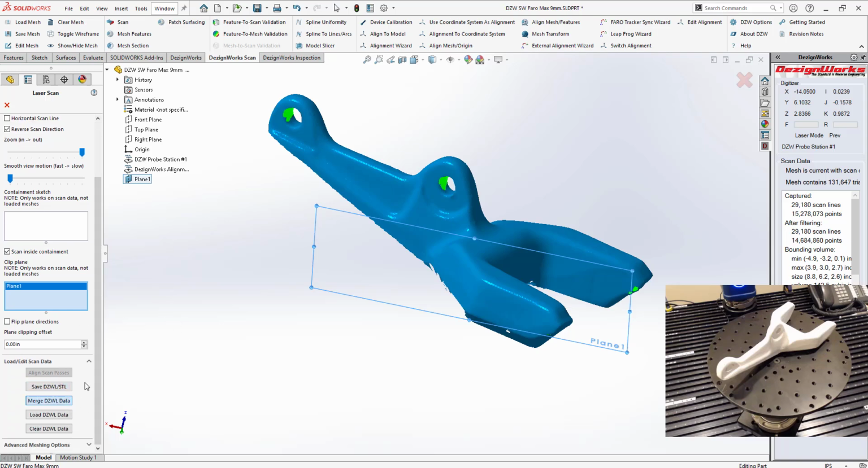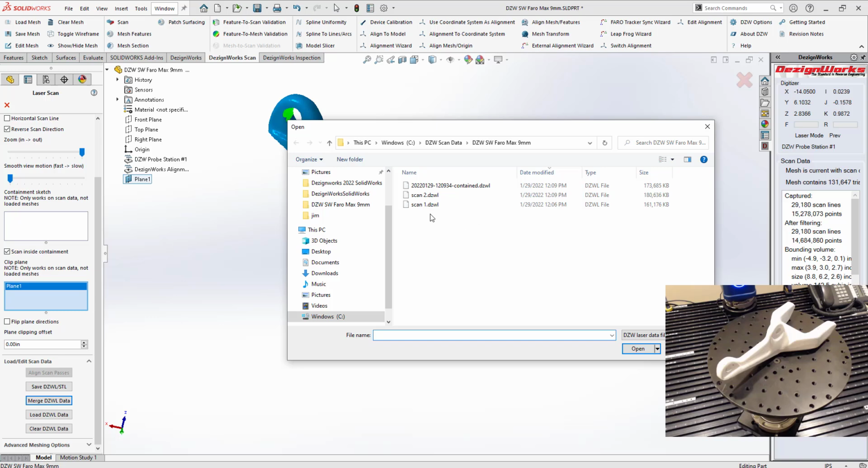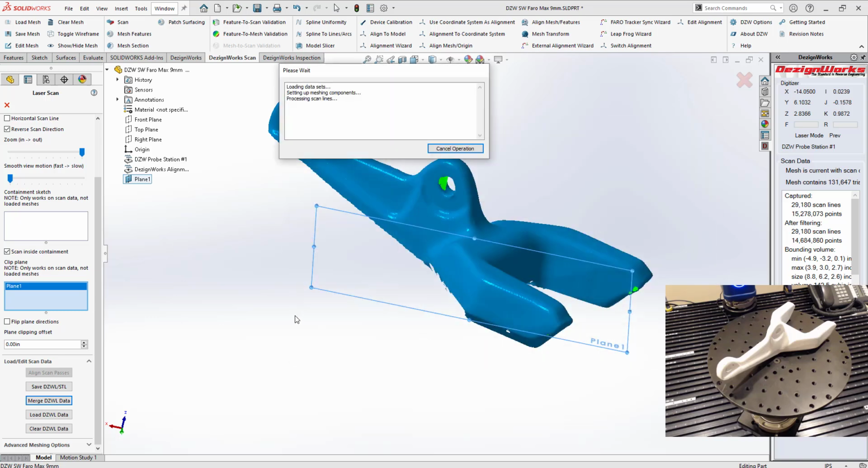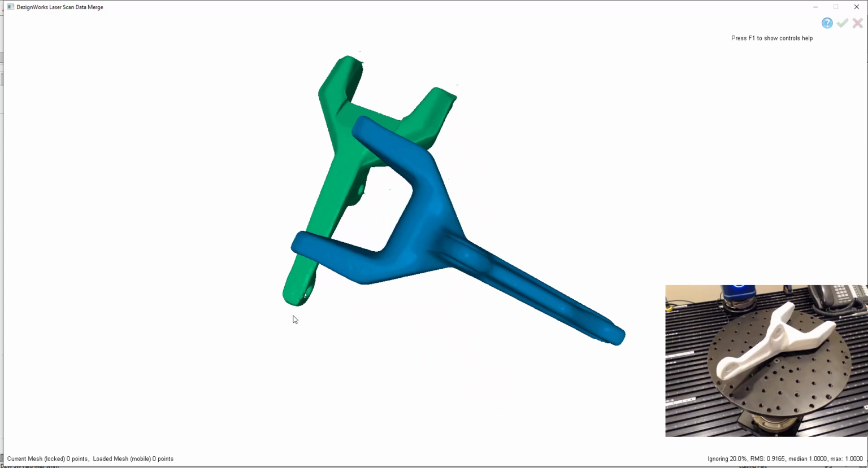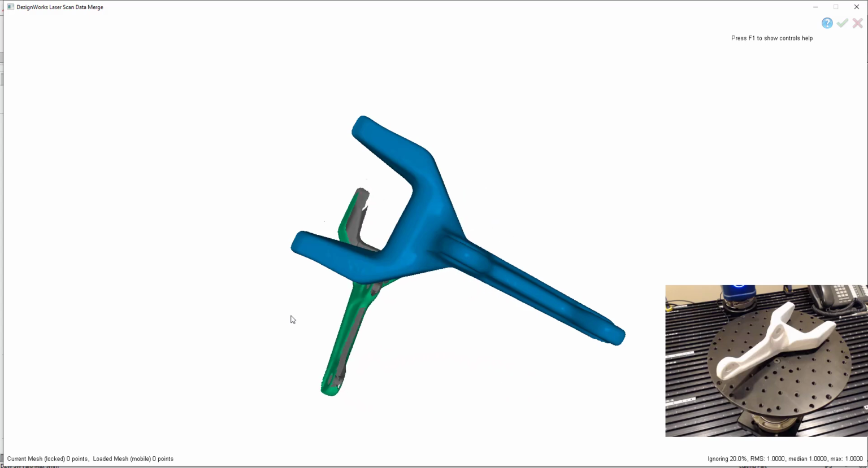I'm just going to say merge. We're going to go grab scan 1. And it's going to bring the two together. So we have automatic and manual. We're going to use automatic. We're just going to separate them and show you how you can move them around. Just move them around with the mouse.